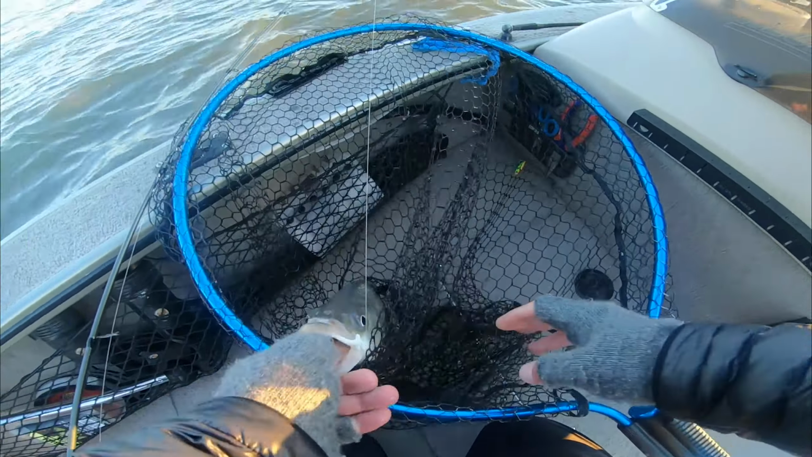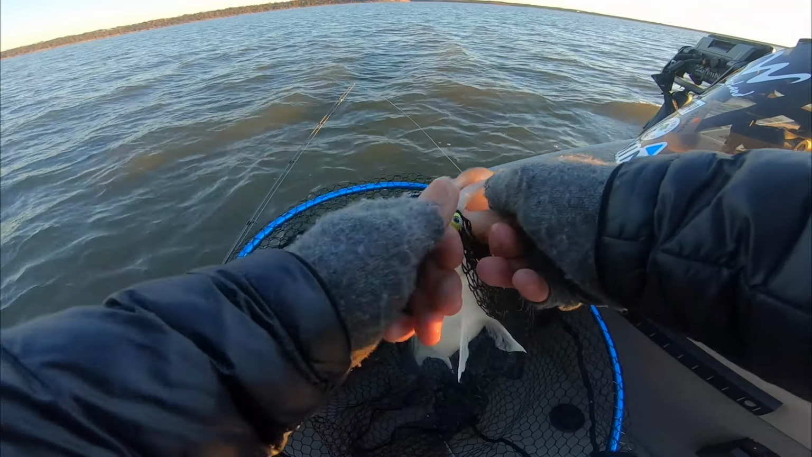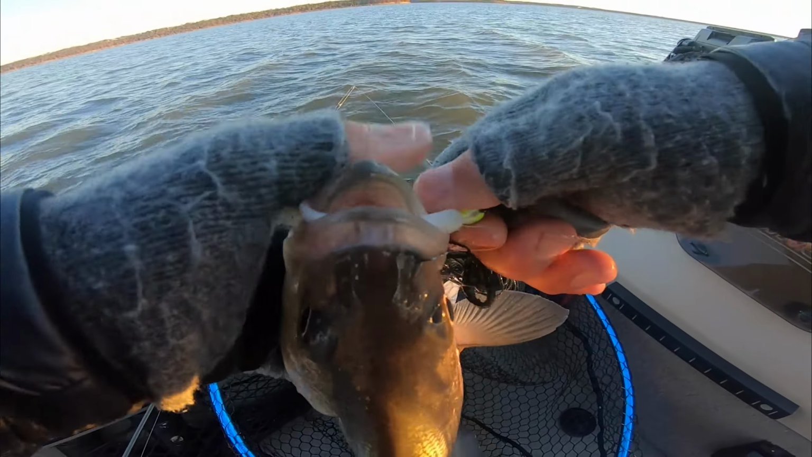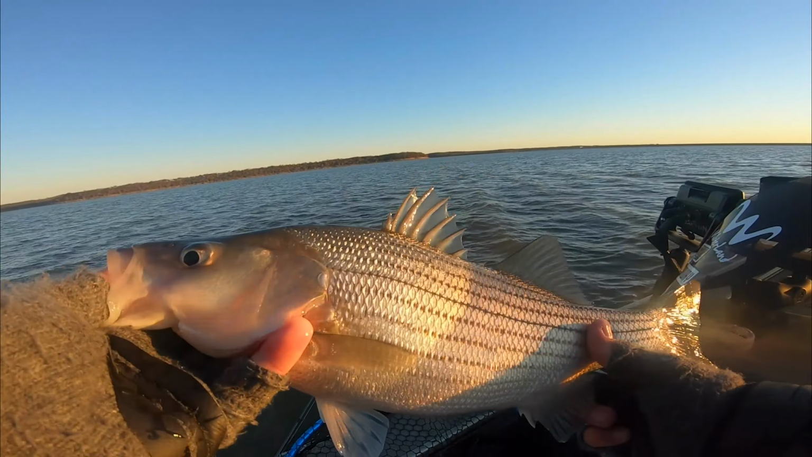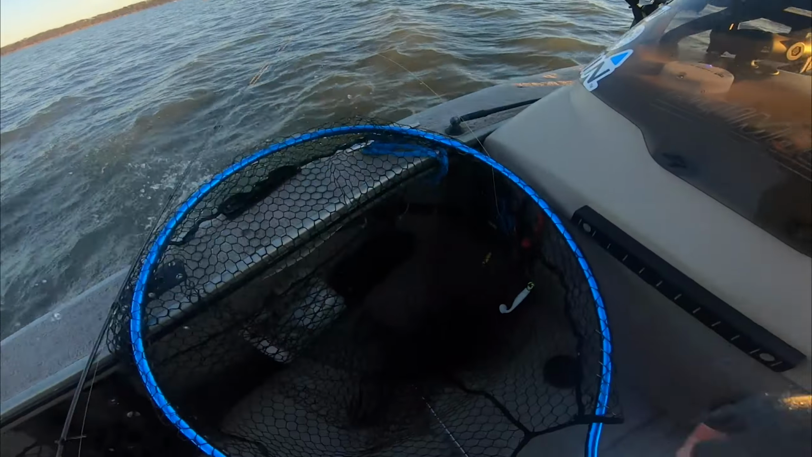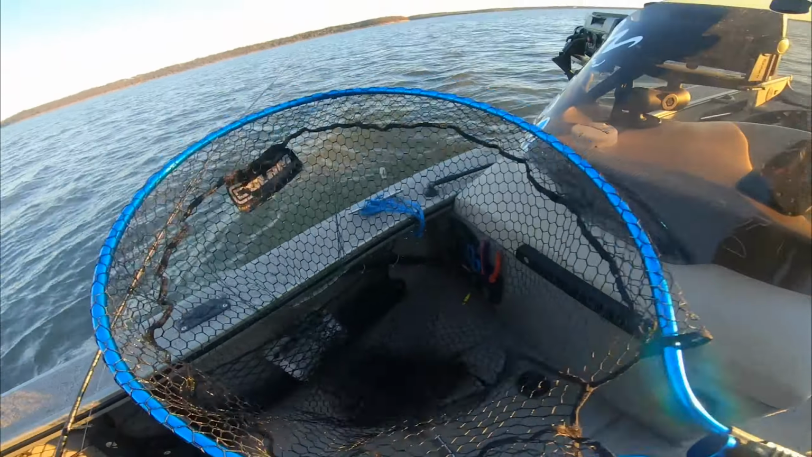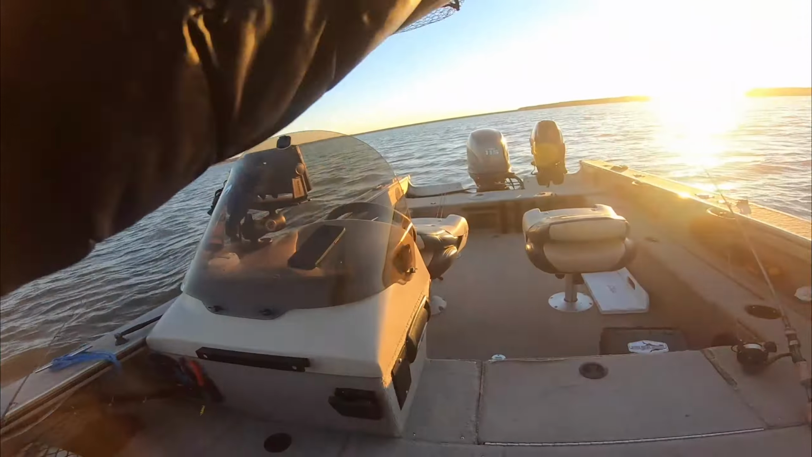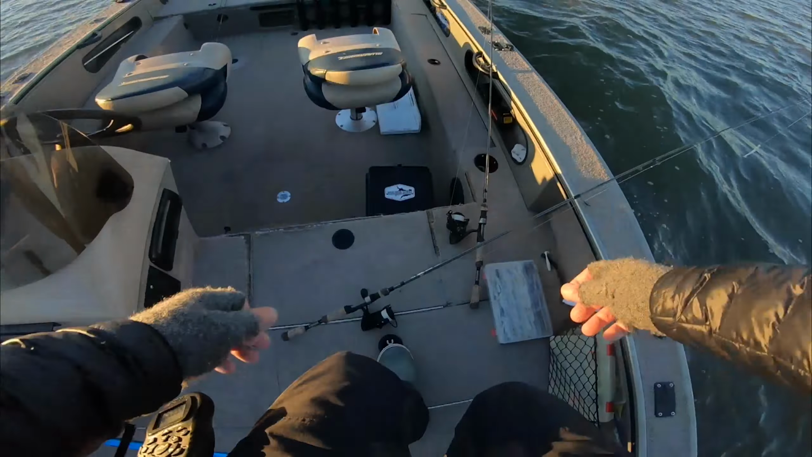Not the longest fish in the world, but when it's 31 degrees and you're the only boat on the lake, well, there was one other boat somewhere, but you can't beat it. Nice little chunky one. Tons and tons of fish down there, so we're just going to have to weed through them for our big bites, but either way, can't complain. There is a lot of fish.